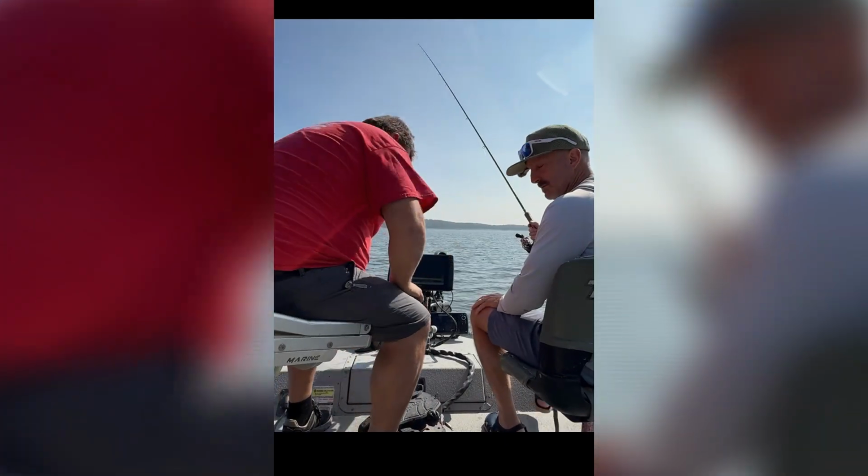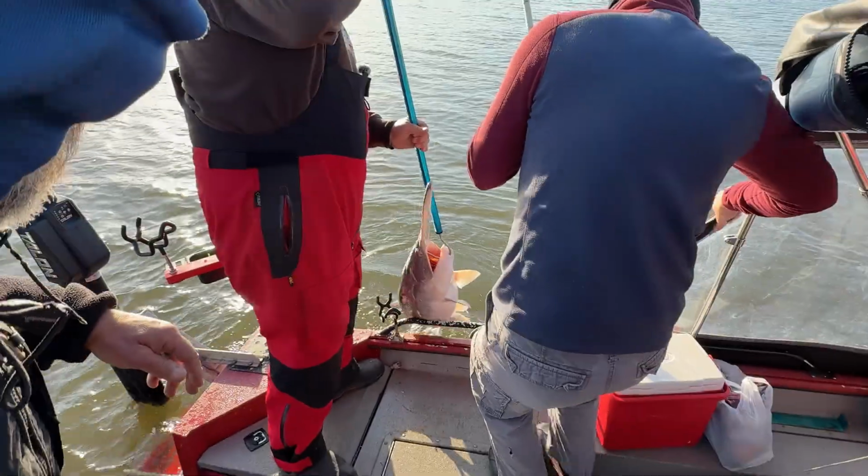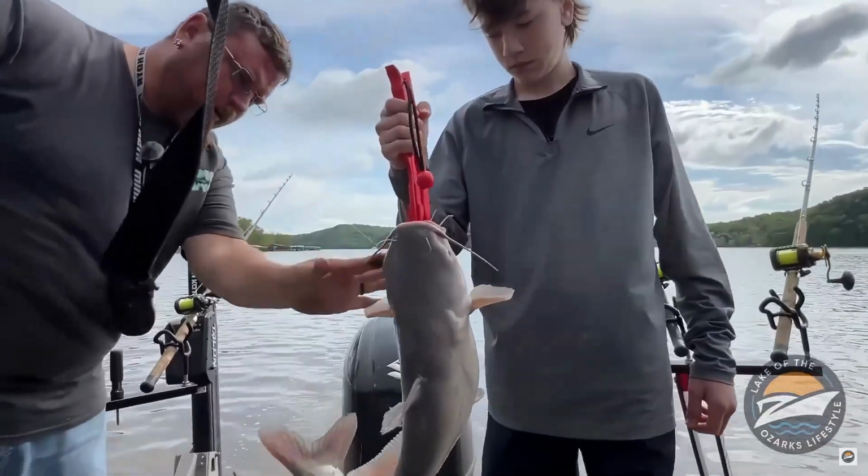I'm not sure if anybody's counting, but that's 2 for 2. 2 casts, 2 fish. Is this cheating? This is the 5th fishing excursion I've done with Smith's Fishing Adventures, and although all have been great in their own right, this is my new favorite.